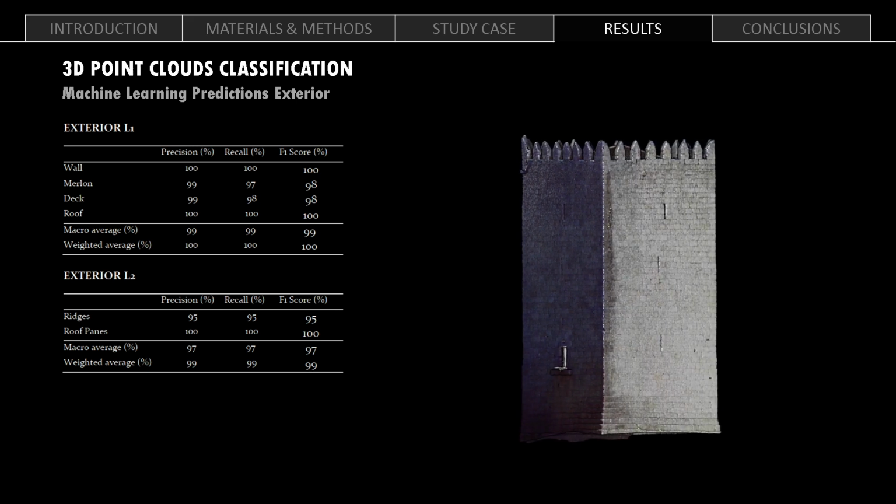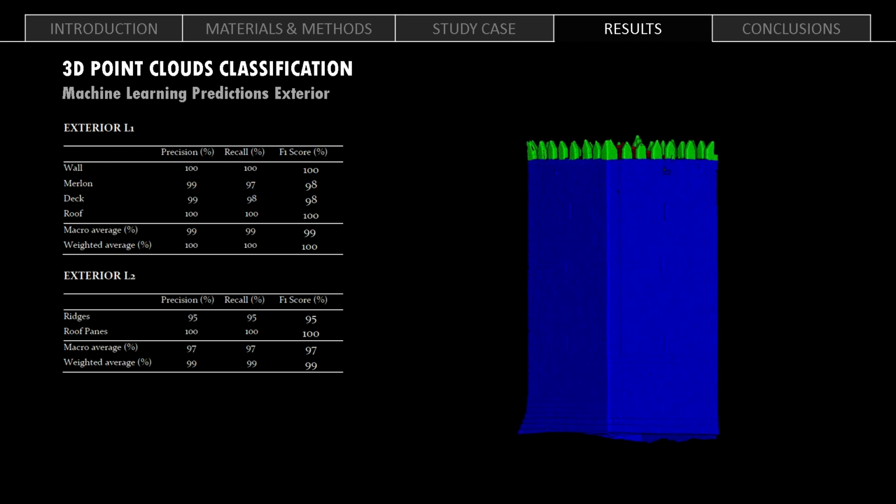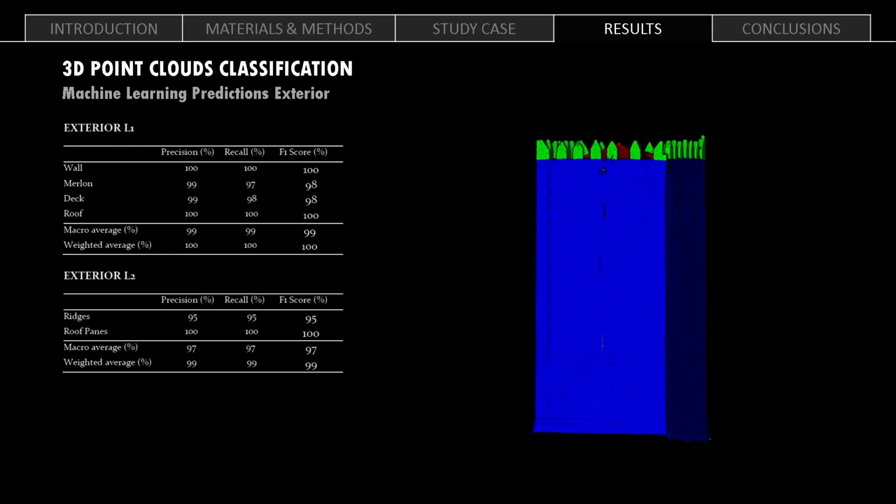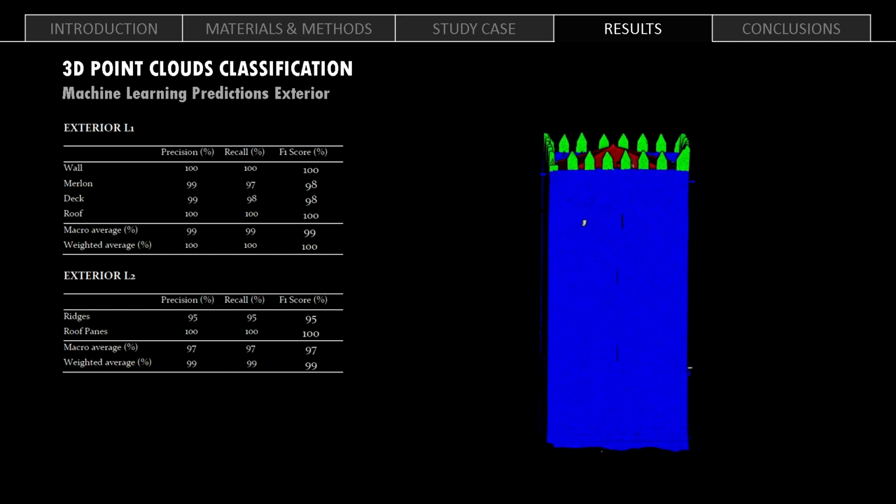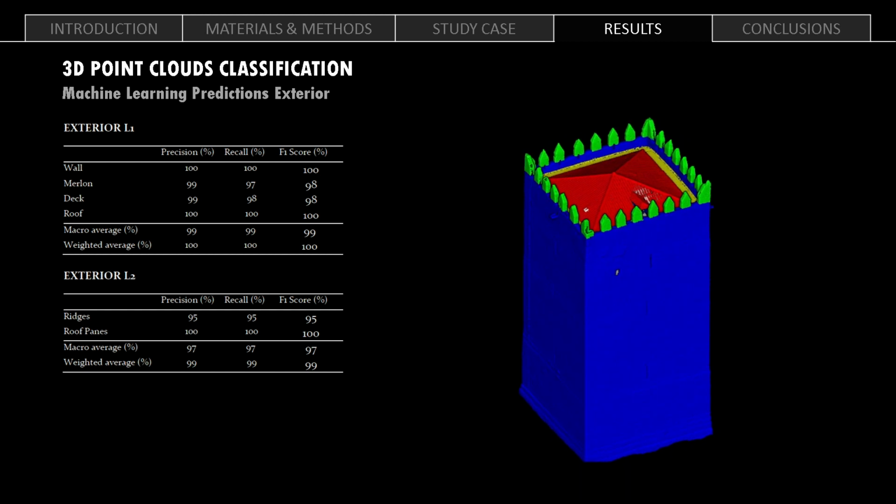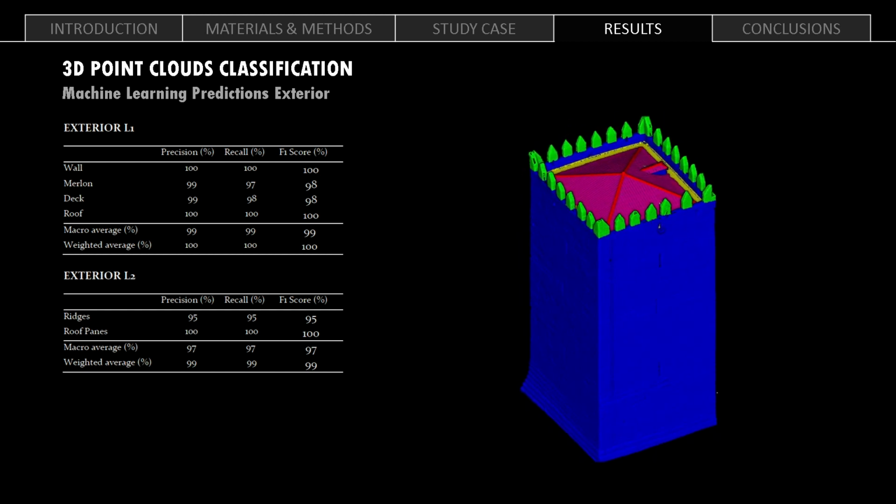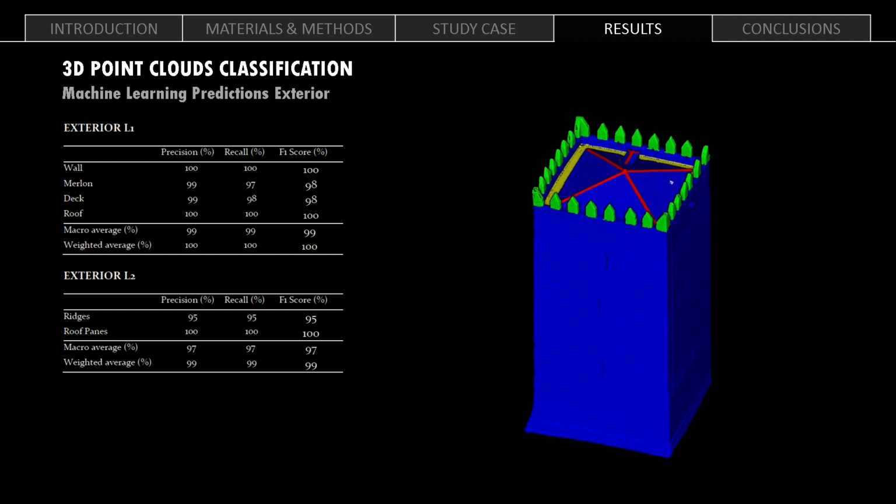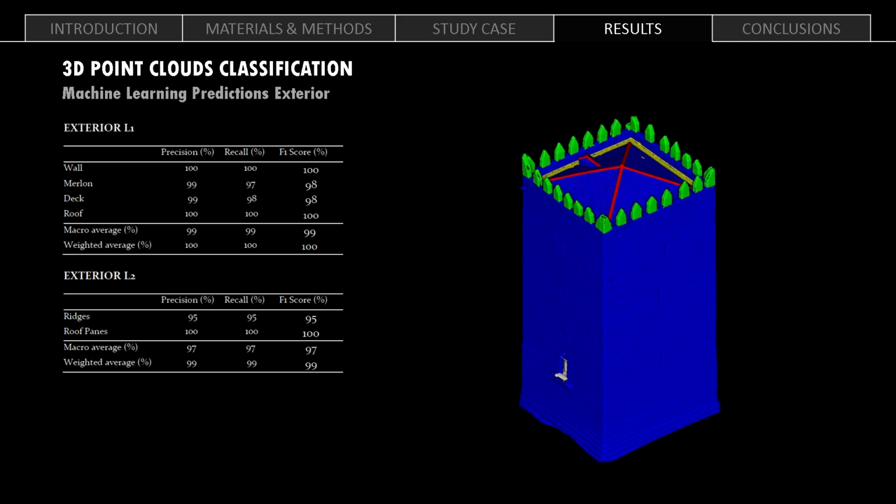This is the outcome obtained for the first level of the exterior cloud, distinguishing between wall, merlon, deck, and roof, and then the second level as well, separating between ridges and roof panes, both achieving metrics of around 99% overall accuracy. It is noteworthy that about 25% of the 3D point cloud was employed for training tasks of the random forest algorithm.